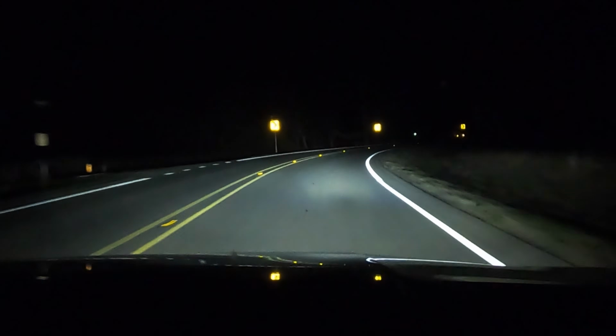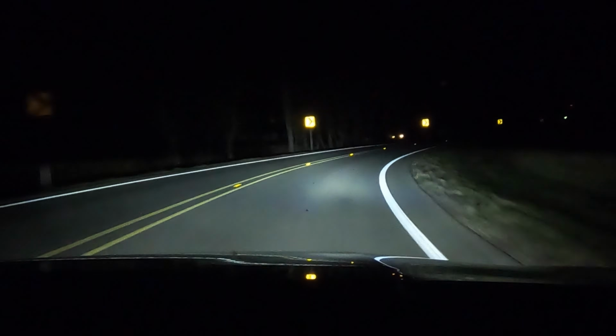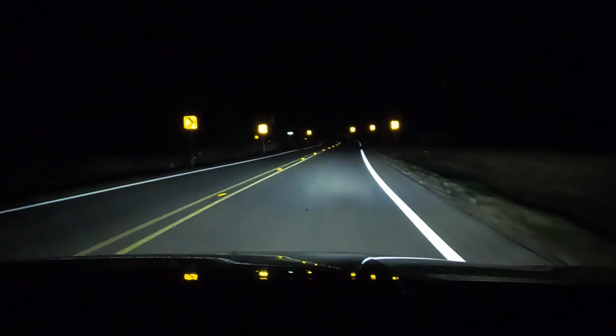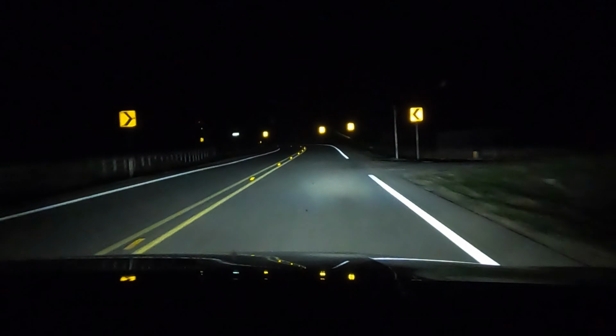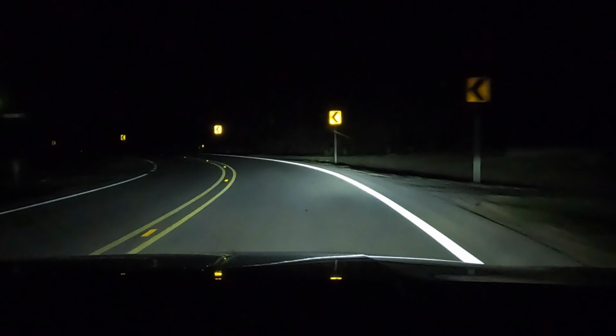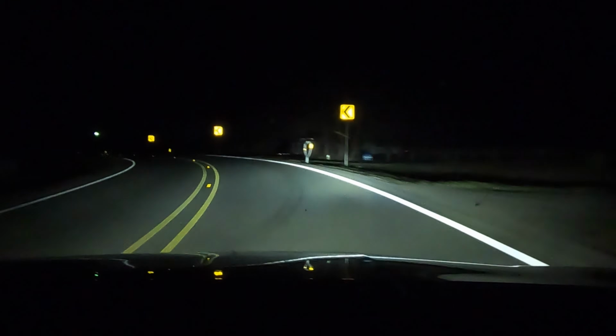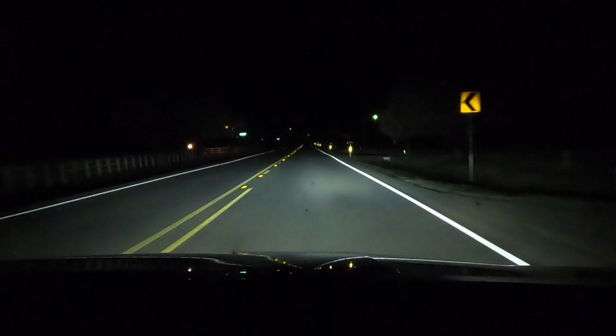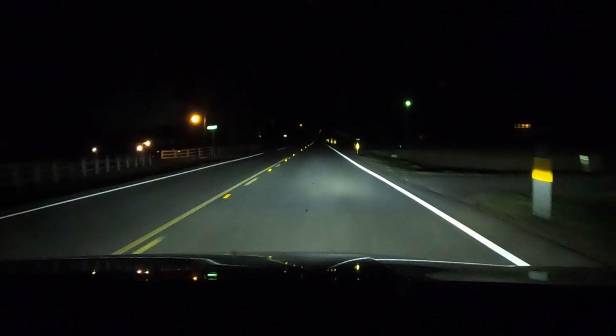So the high beams are on right now. And the high beam actually shines bright really close to the vehicle and not necessarily that far off. I mean, there's a huge bright spot right in front of the car. But the high beam has stayed on regardless of the surrounding street light. So I like that. And the high beams are still on.